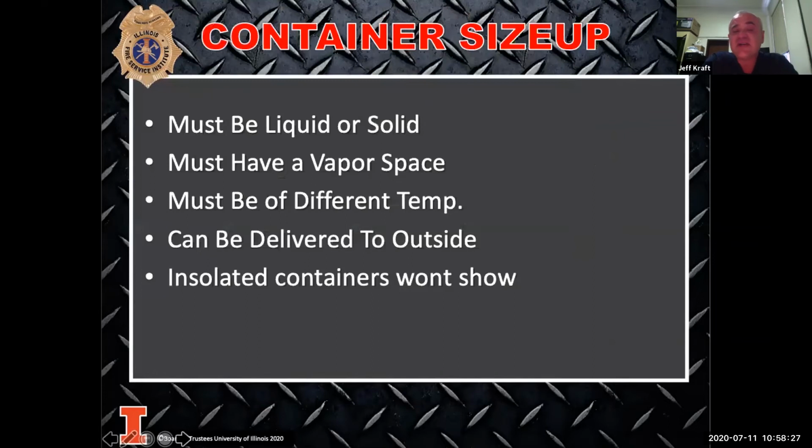When we talk about actually looking in containers, there are things that have to be in place for us to be able to do this. It must.